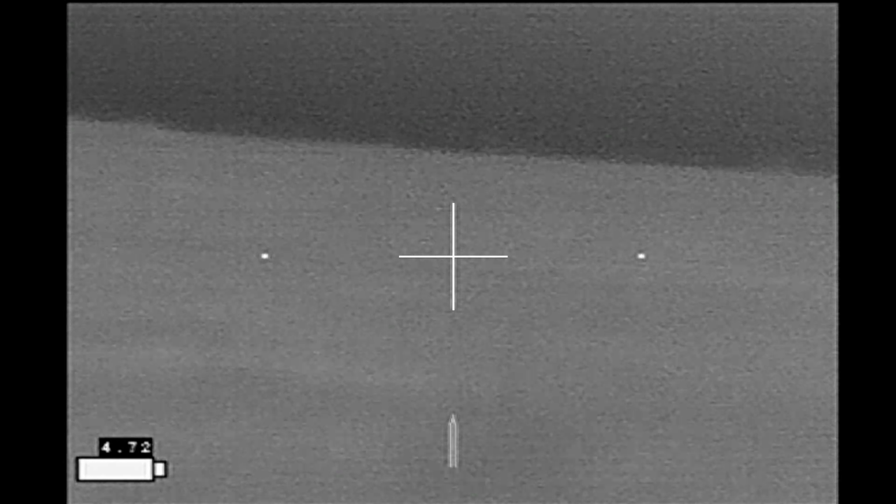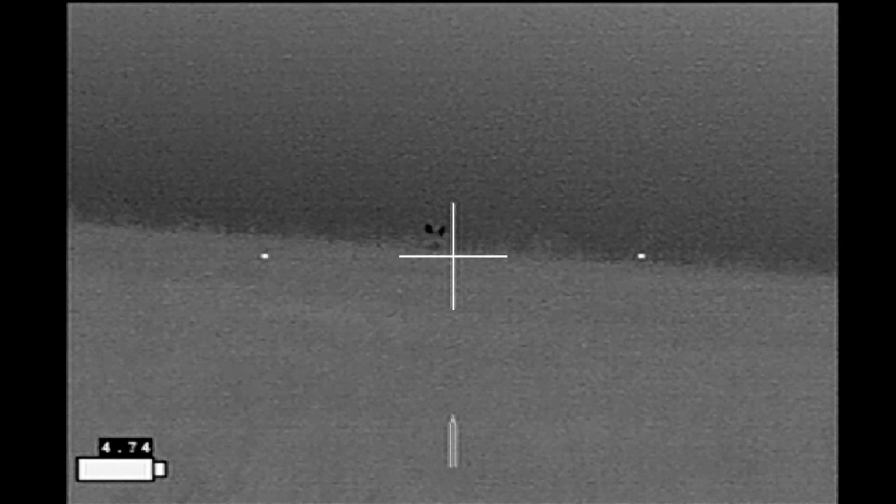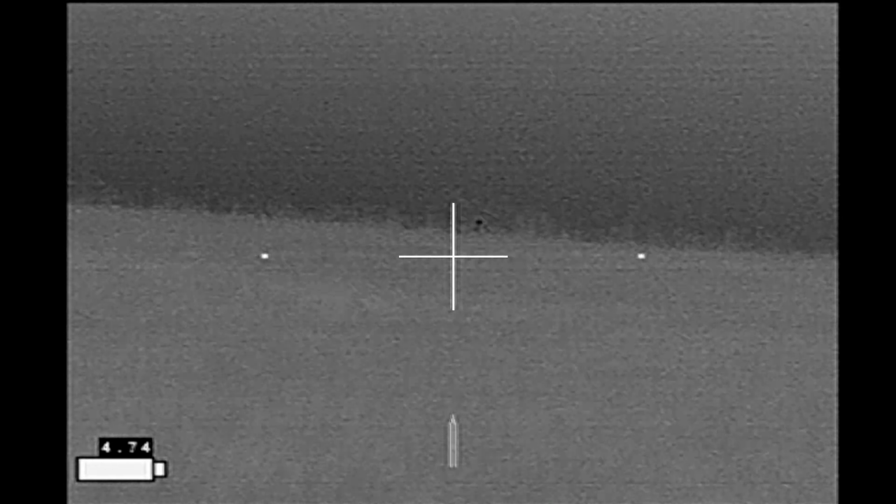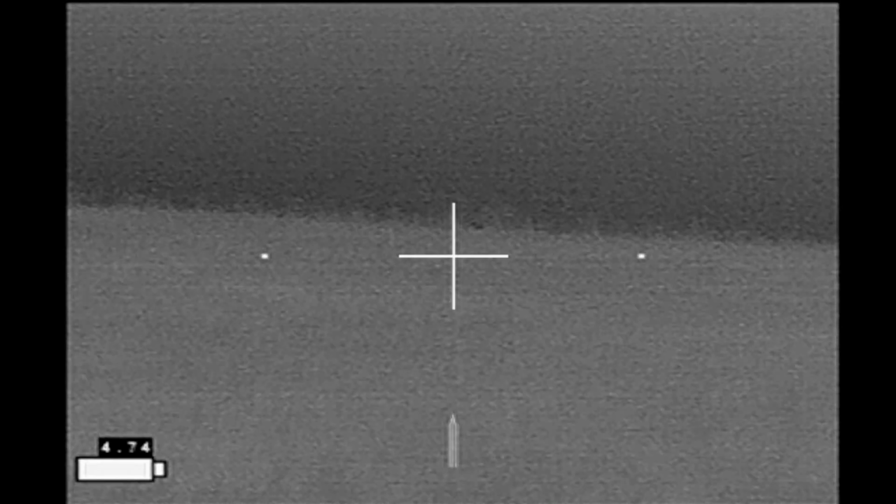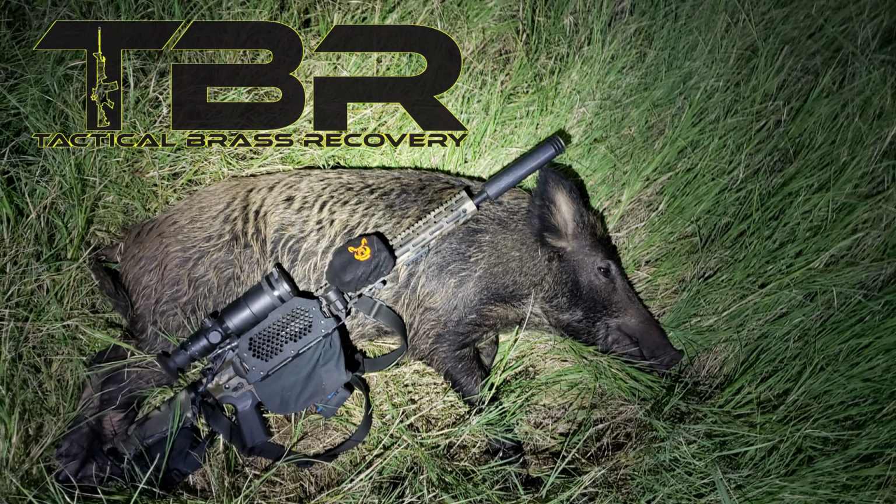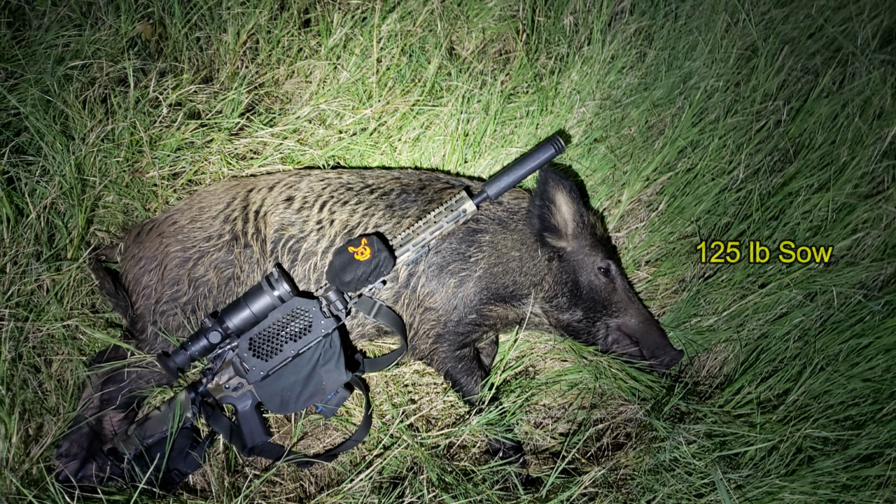Out of 3 shots, I think I've hit that hog twice, but it still manages to make it over the hill where it slows down, and I thought maybe it dropped right there, but I went and looked for it and I was not able to find it. Brass Catcher by Tactical Brass Recovery. So I came away with 1 hog, and it was a 125-pound sow.